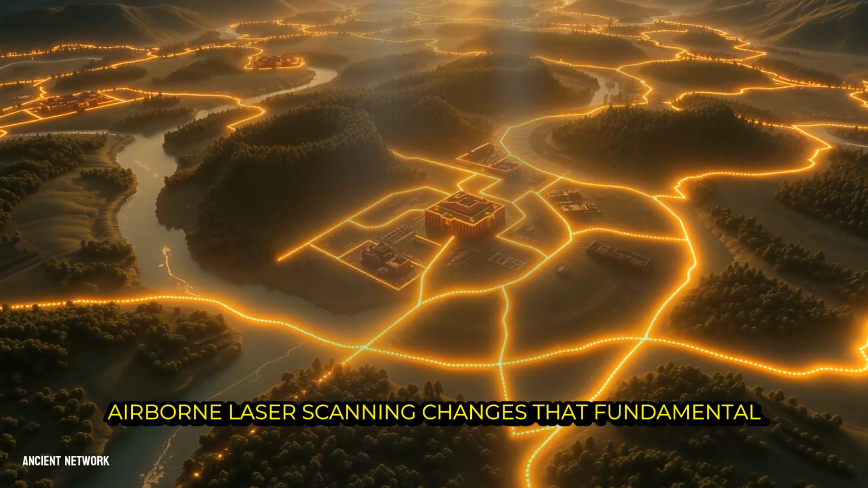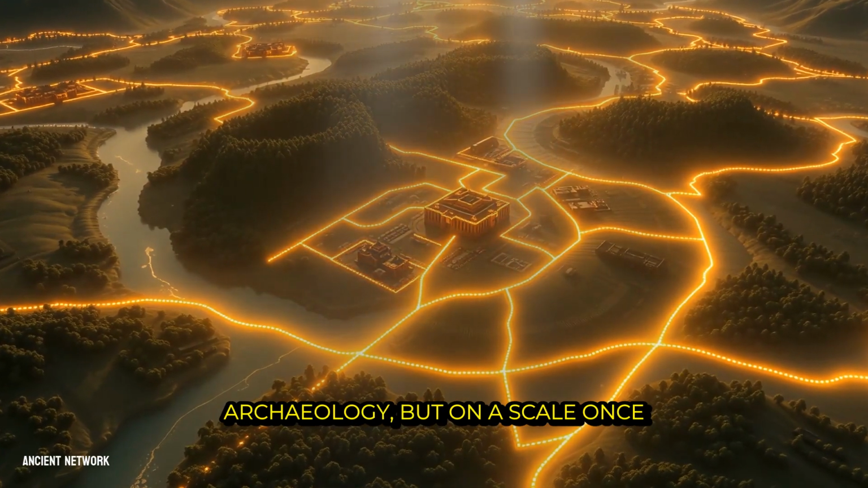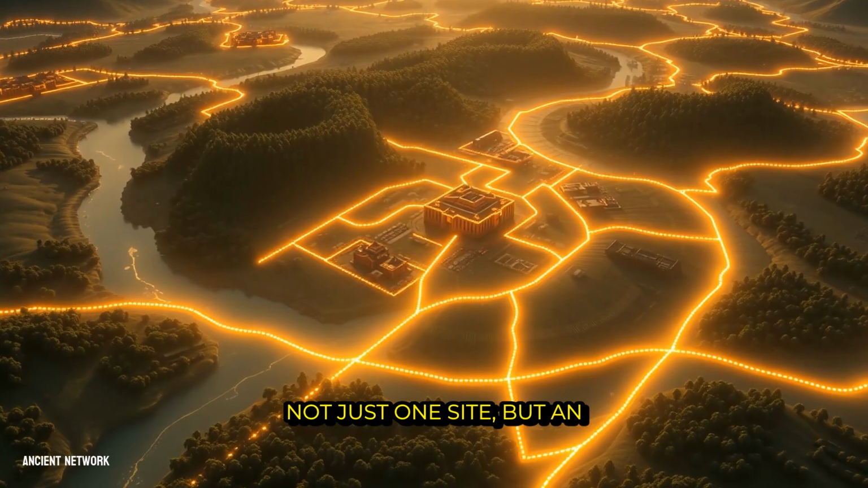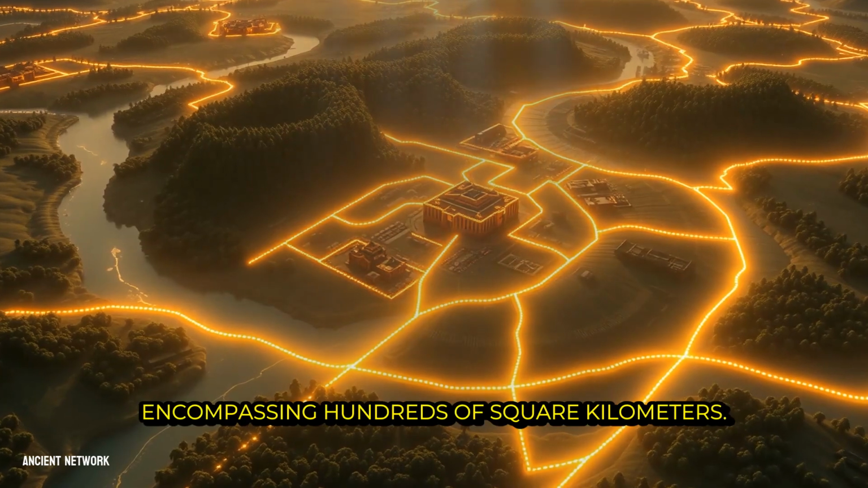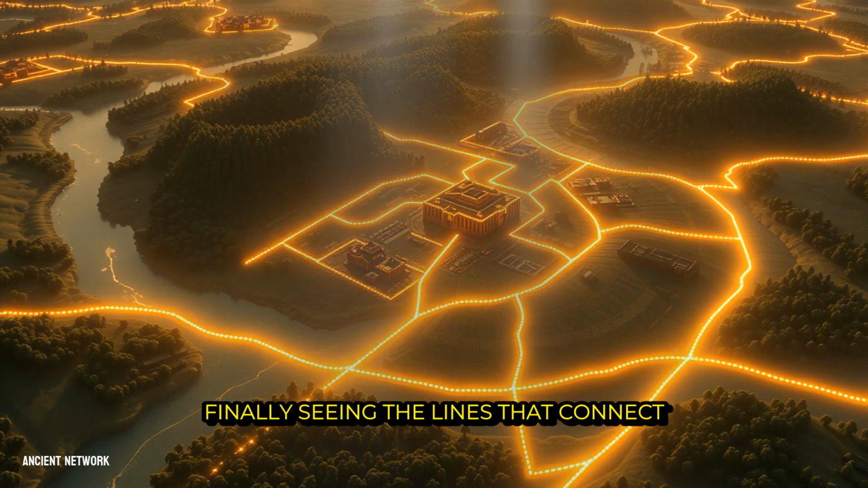Airborne laser scanning changes that fundamental approach. It enables what is called landscape archaeology, but on a scale once thought impossible. Now, a single survey can capture not just one site, but an entire river valley, a coastal plain, or a vast stretch of jungle encompassing hundreds of square kilometers. This is not merely finding more dots on the map, it is finally seeing the lines that connect them.